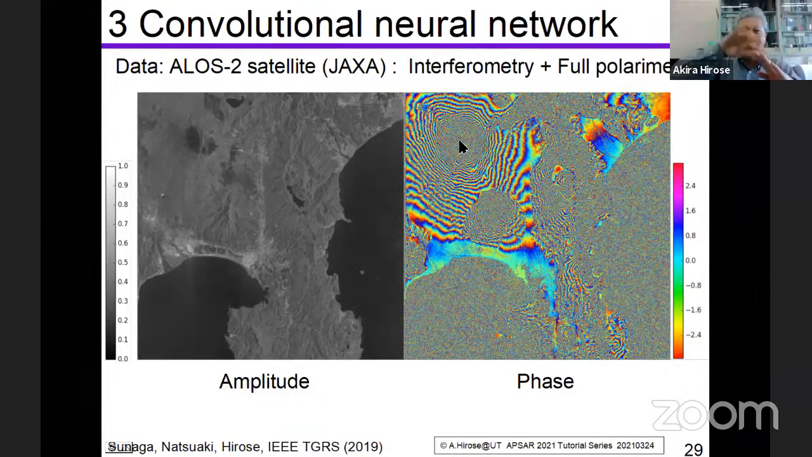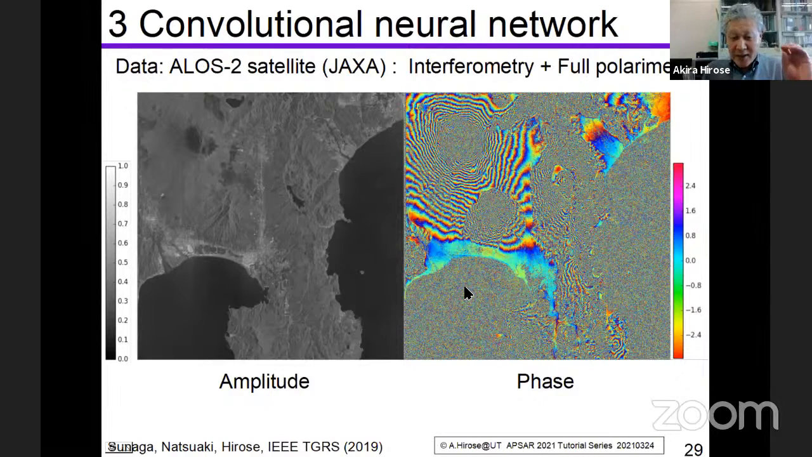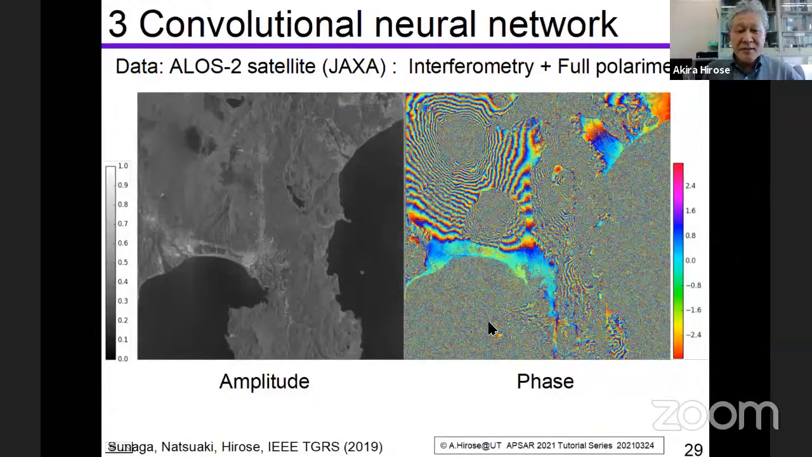It means that the slope is very steep. And we have another mountain, a smaller one, Ashitakayama, and the Hakone mountains here. And on the sea, the phase is very noisy because we have only a small power reflection or scattering from the sea area.